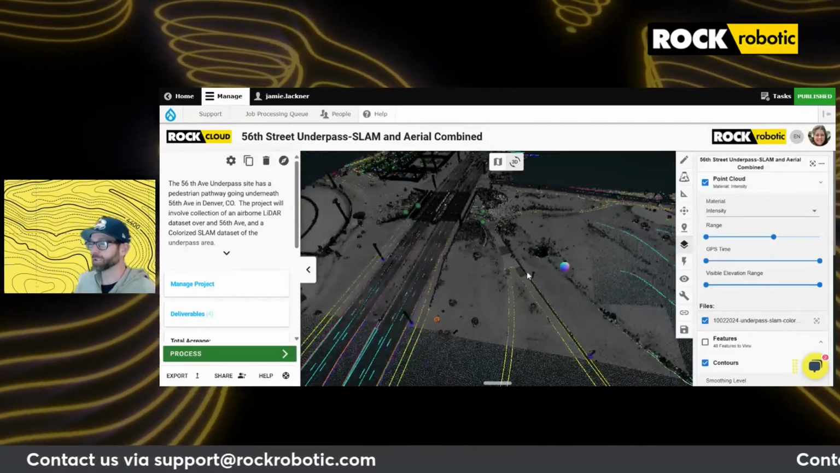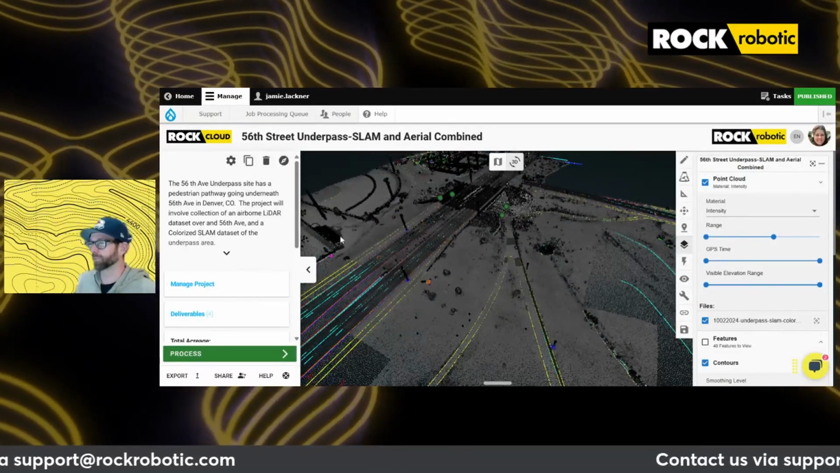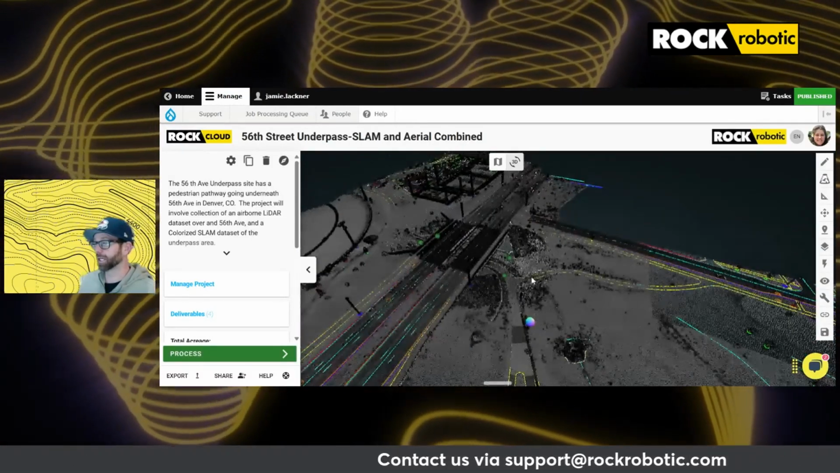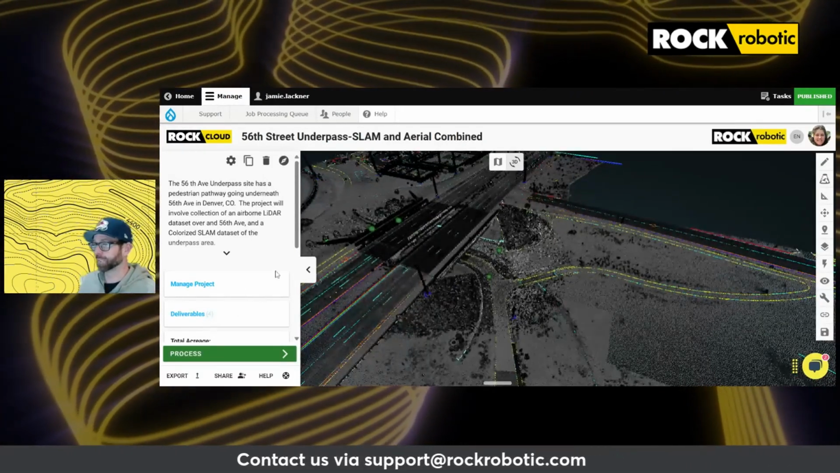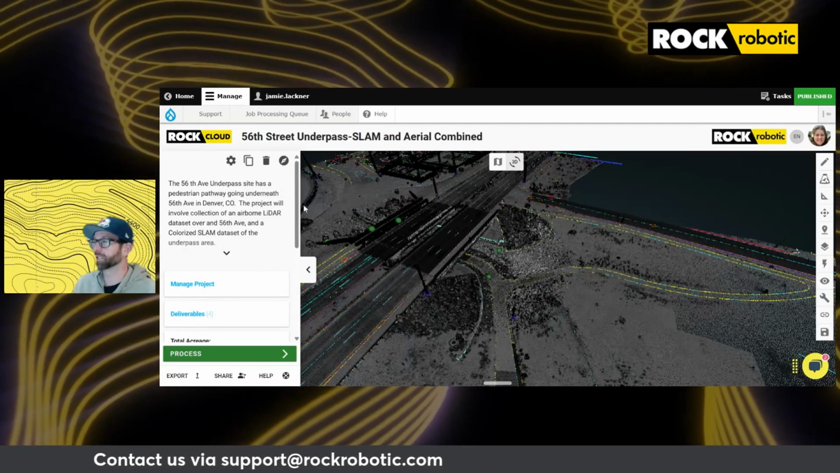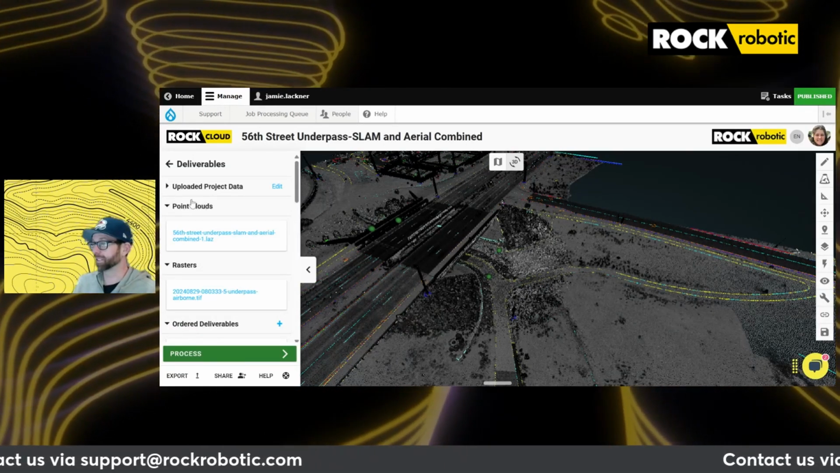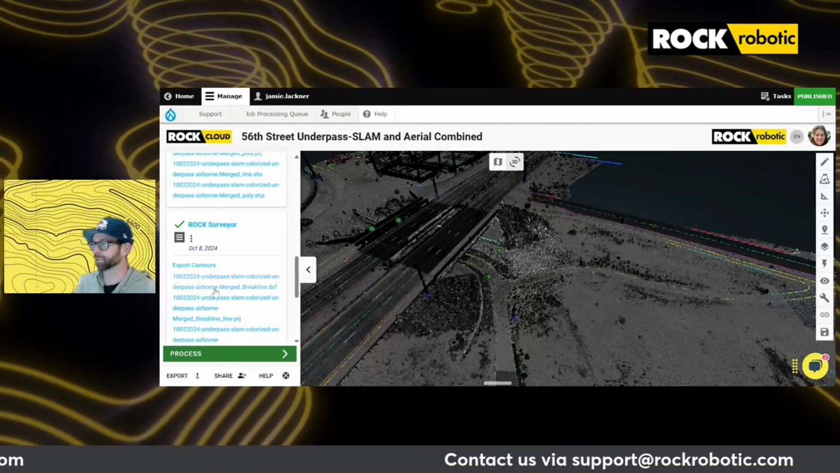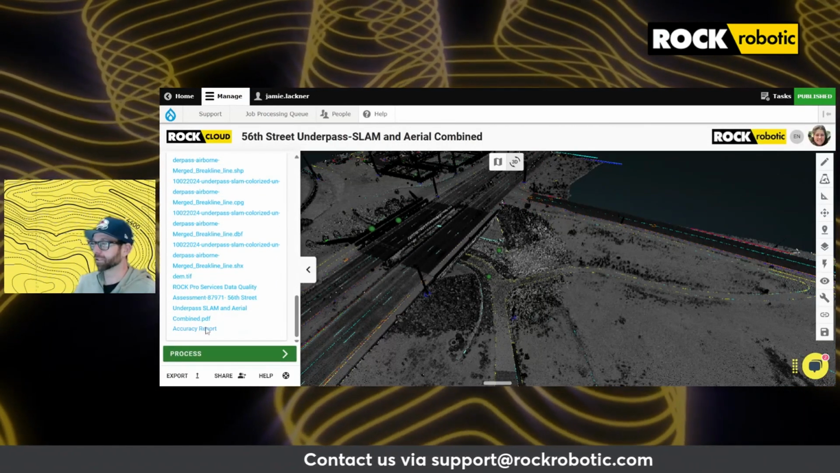If your goal is survey grade accuracy, which is about 3 centimeters or less, or 1/10 of a foot or less, that is completely achievable with drone-based lidar surveys as well as SLAM-based lidar surveys, as long as you're following best practices and recommendations.